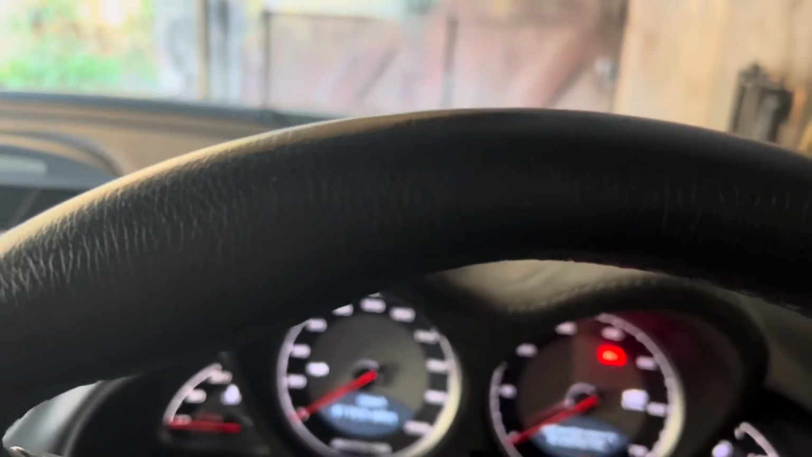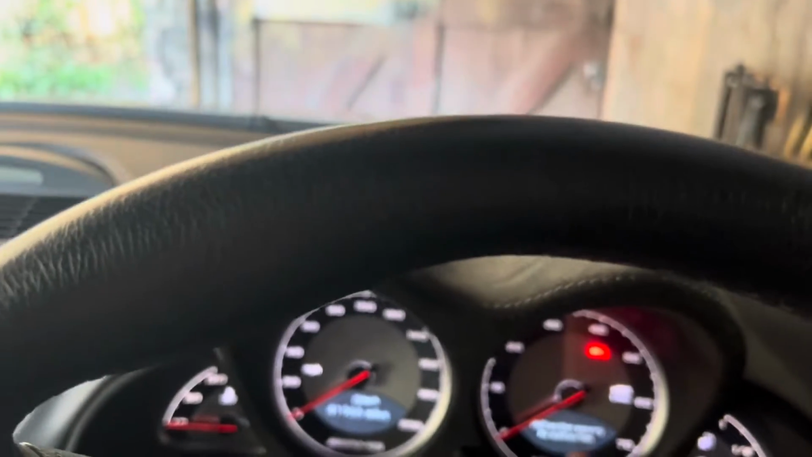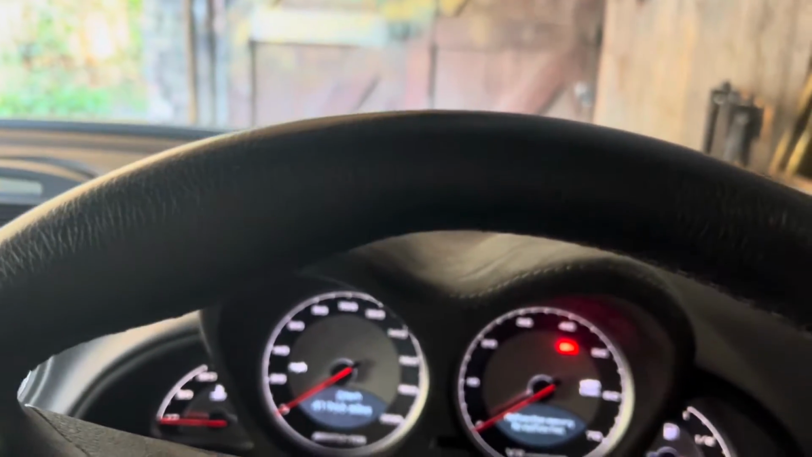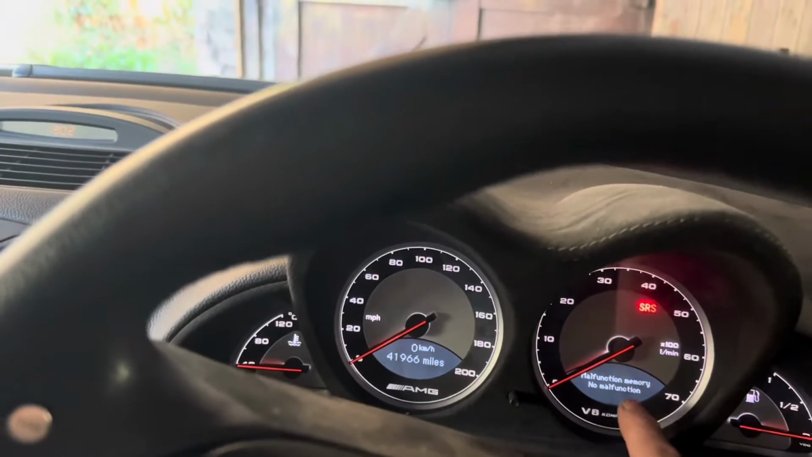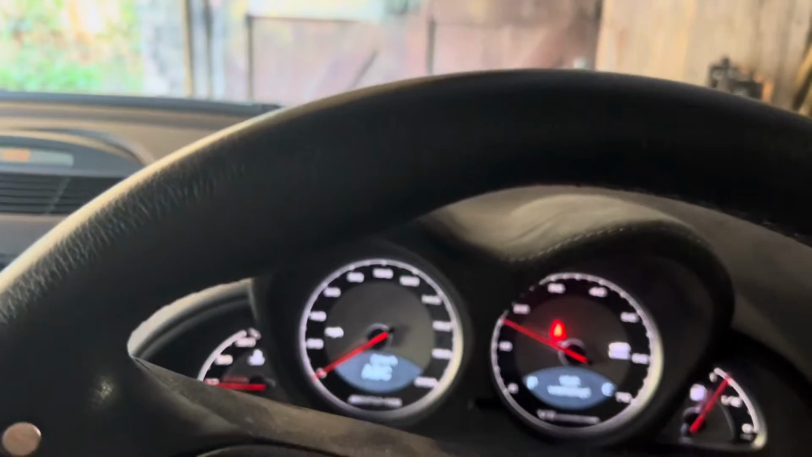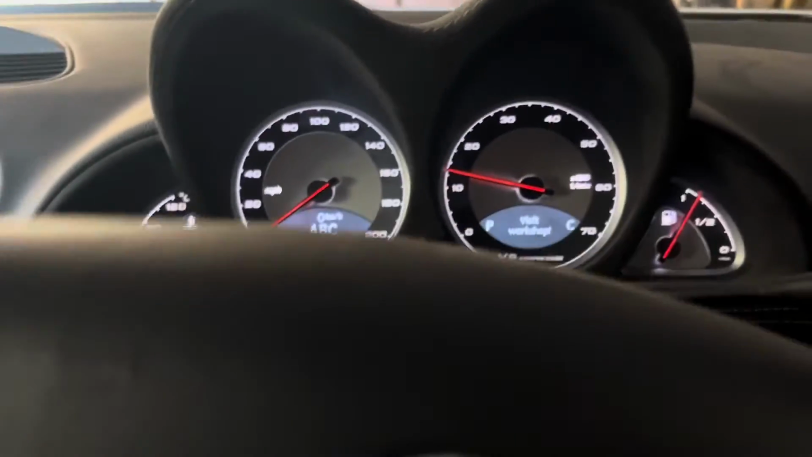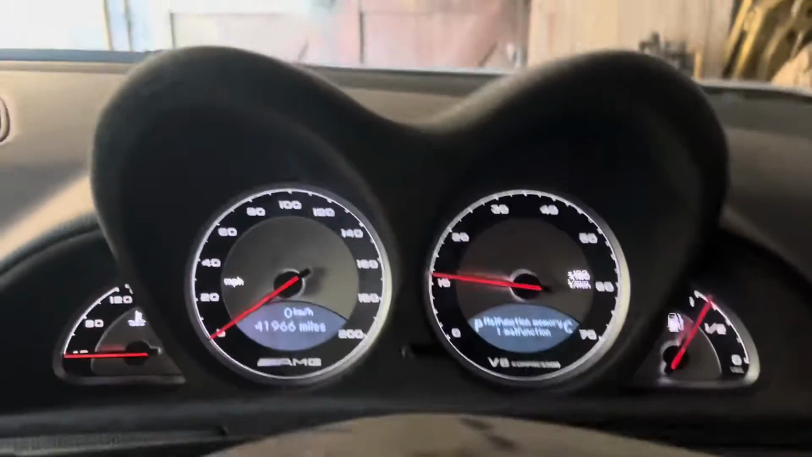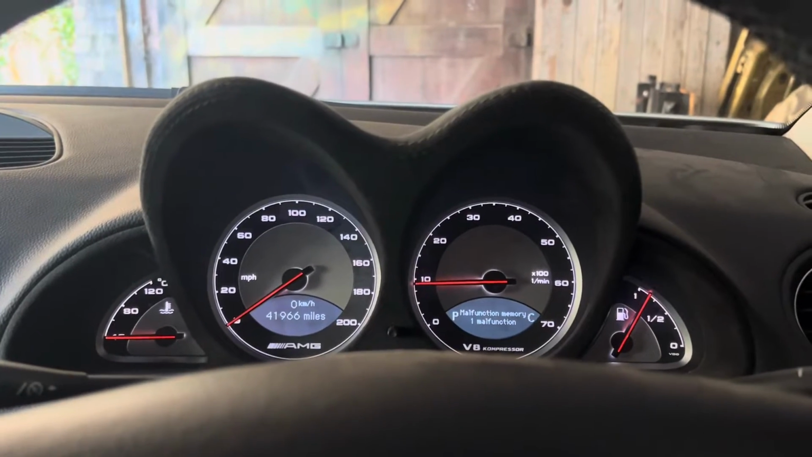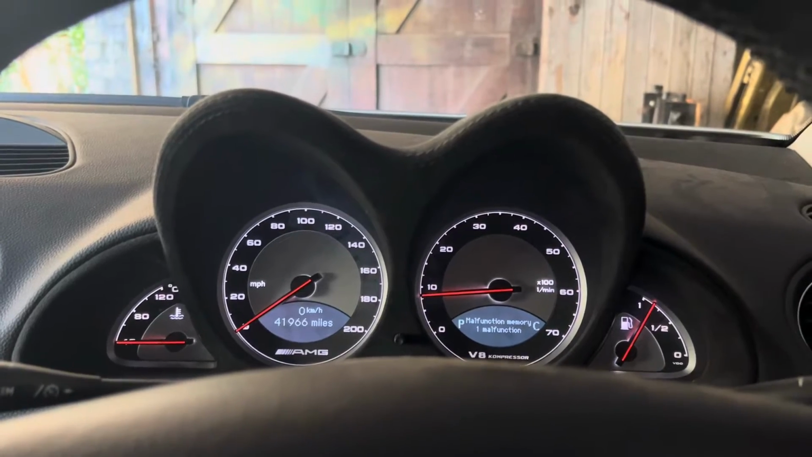You see the memory malfunction, no malfunction. Incidentally, if you see 2 malfunctions or 1 malfunction on there, if you've just run out of fuel and you get the reserve fuel light on, you'll get memory 1 malfunction. In our particular case, you see the ABC Visit Workshop light there, we would have 1 malfunction, and that would be the ABC light. There you go. There is no pesky low consumer battery warning message.